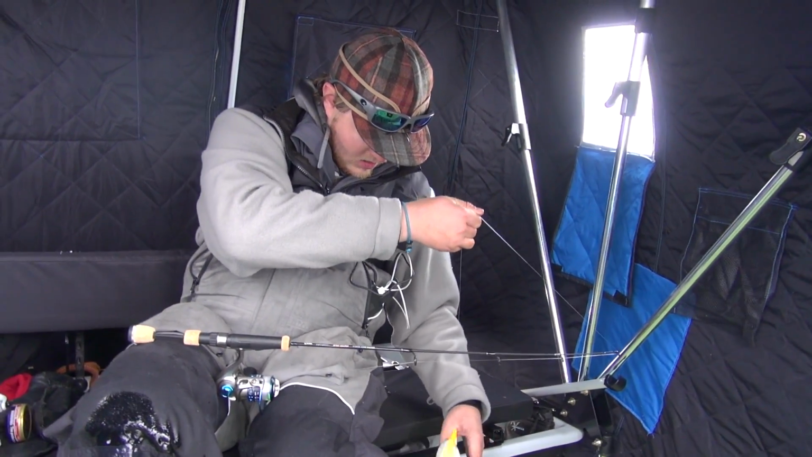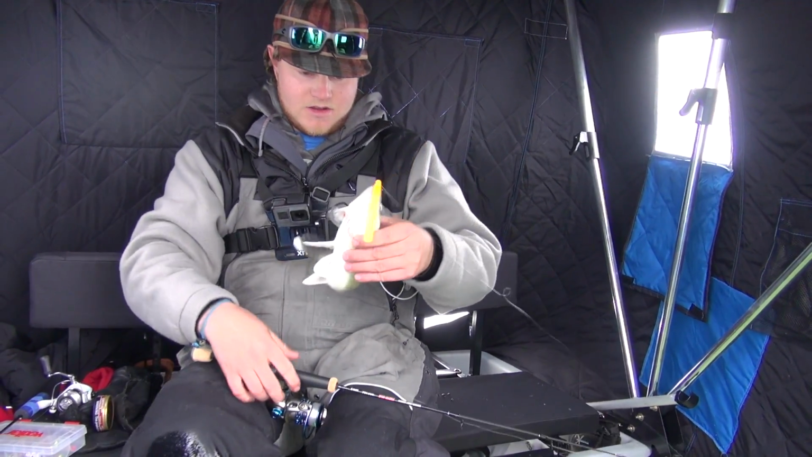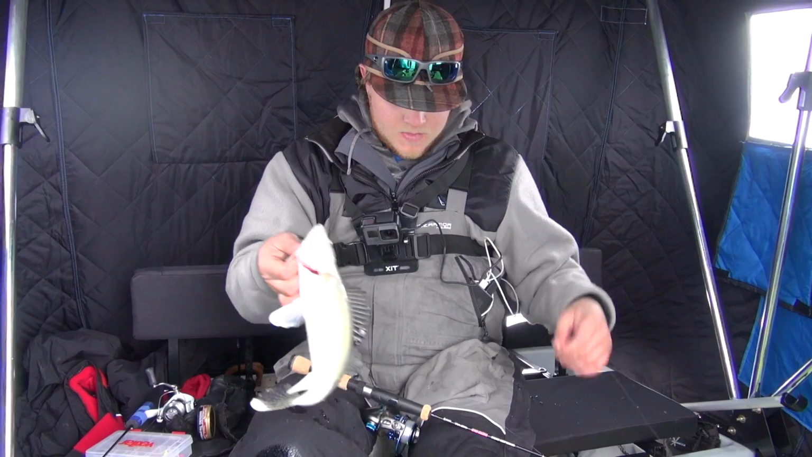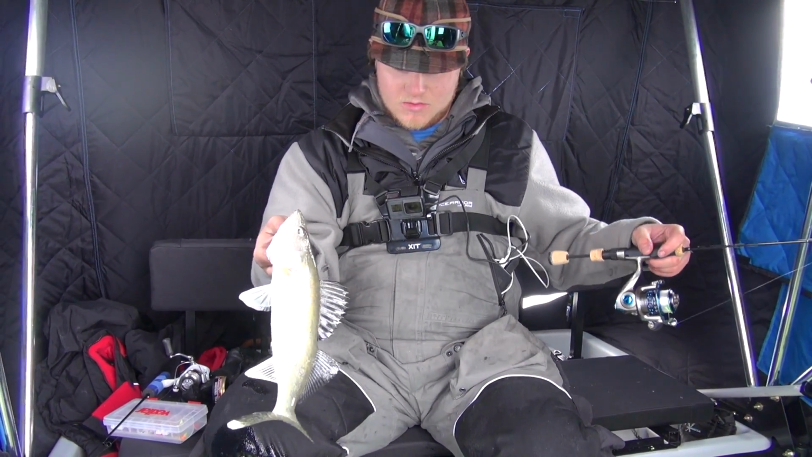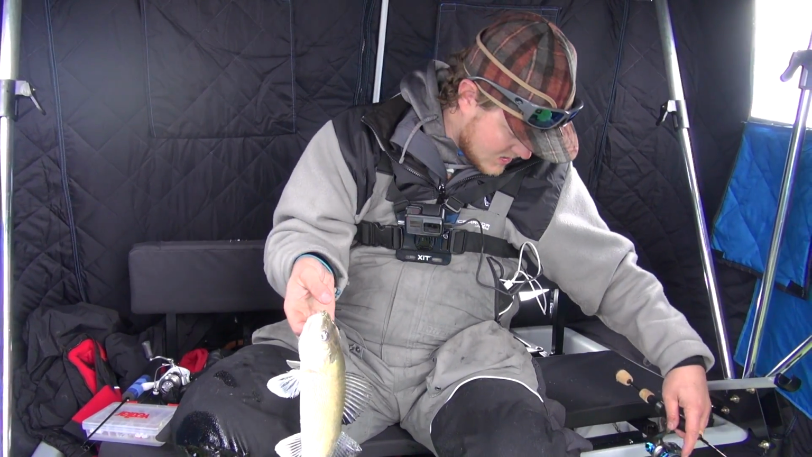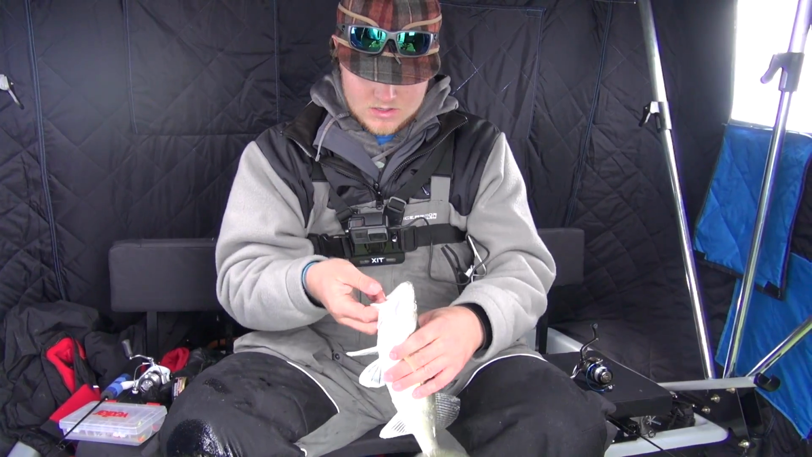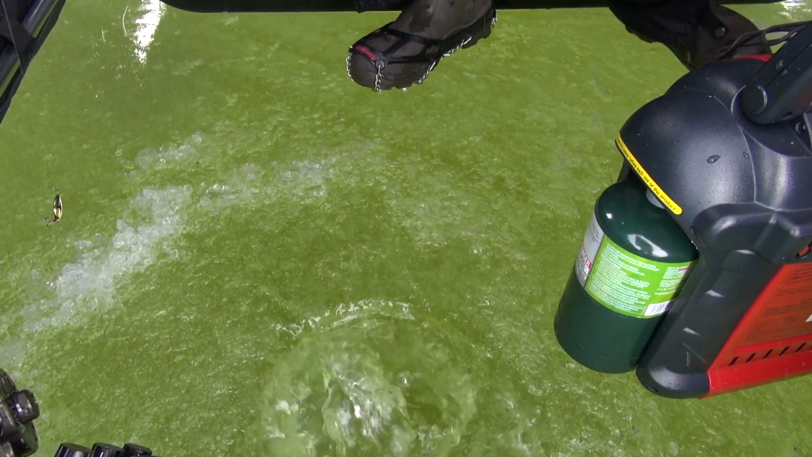Well, it sure seems like he got the hot hole. Nice little guy. Really cool coloring on that one. Yeah, he actually ate my spoon. I missed him. He stole my minnow head, swam 1.5 feet to the left, and ate my other rod. So we'll let him go, and hopefully you grow up to be a little bit bigger in a couple years, buddy.